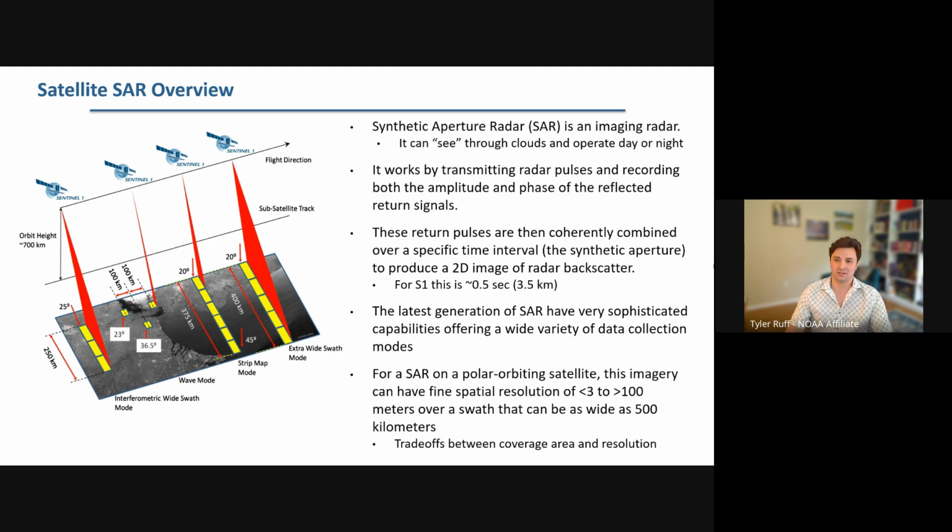So the latest generation of SARs have improved so much since the first generation. I believe the first one that was specifically launched for ocean observation purposes was Seasat in 1978. Since then, there have been many, many, many more. Typically, the ones that we use are polar orbiting.